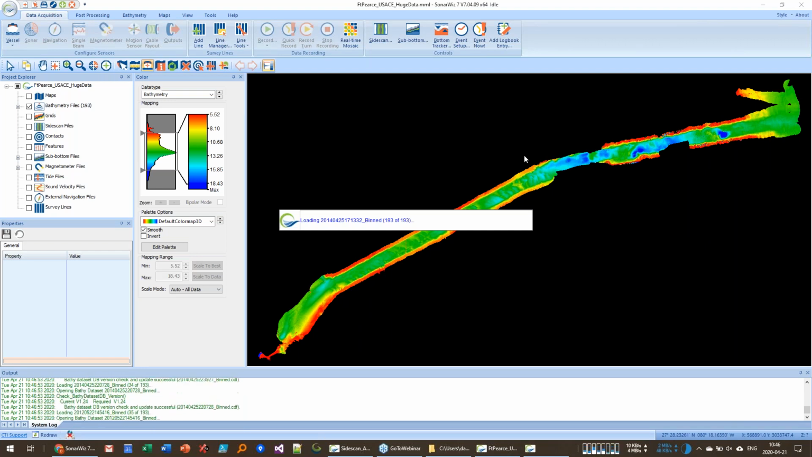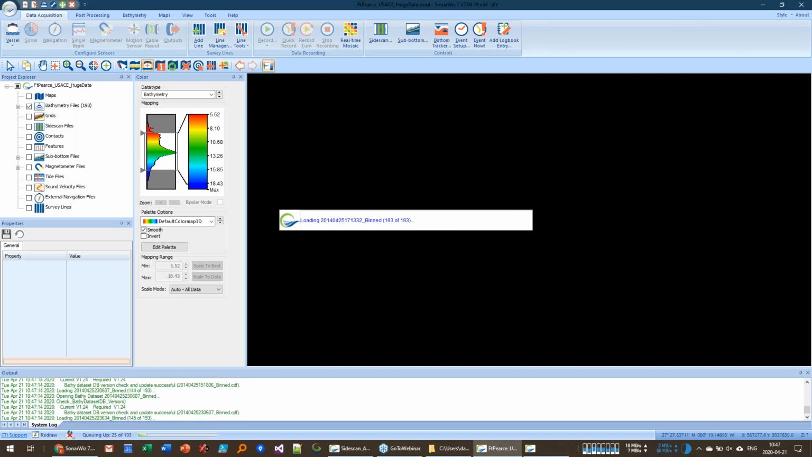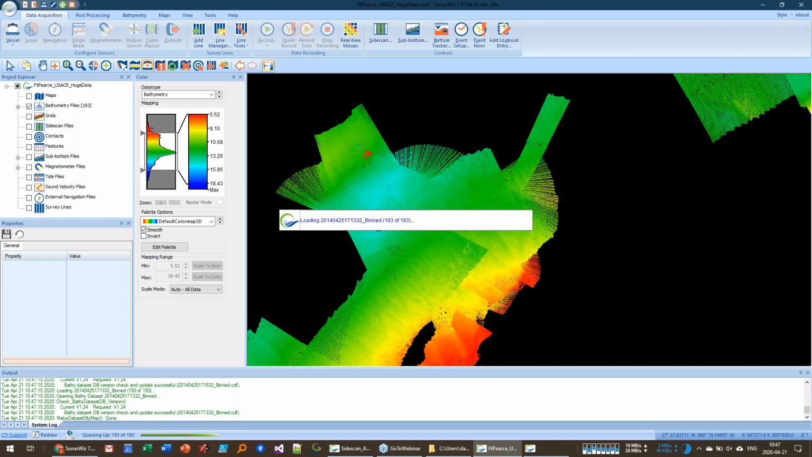What we've been working on is a new technique that tries to be smarter about how we display. In this version of SonarWiz, we drew every single sounding in the data set on the screen, no matter what resolution you were looking at. Even though these points are quite dense, we didn't need to draw every point to see this data.